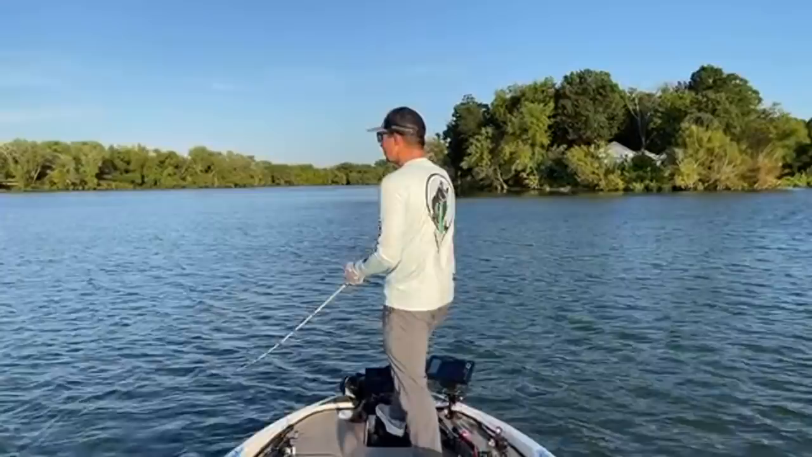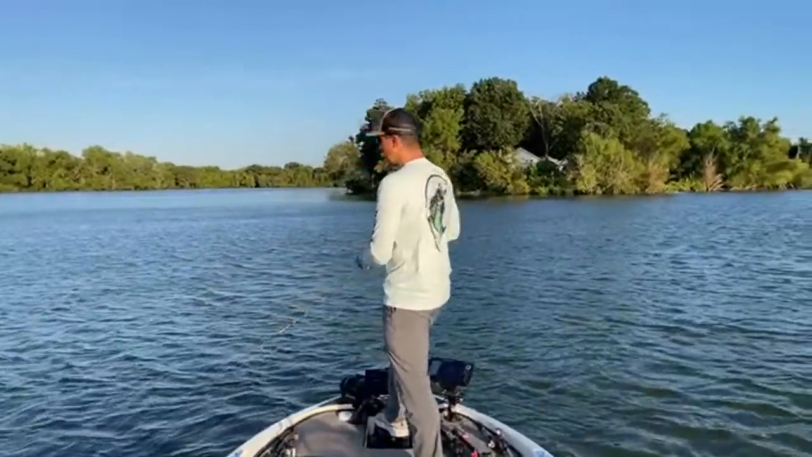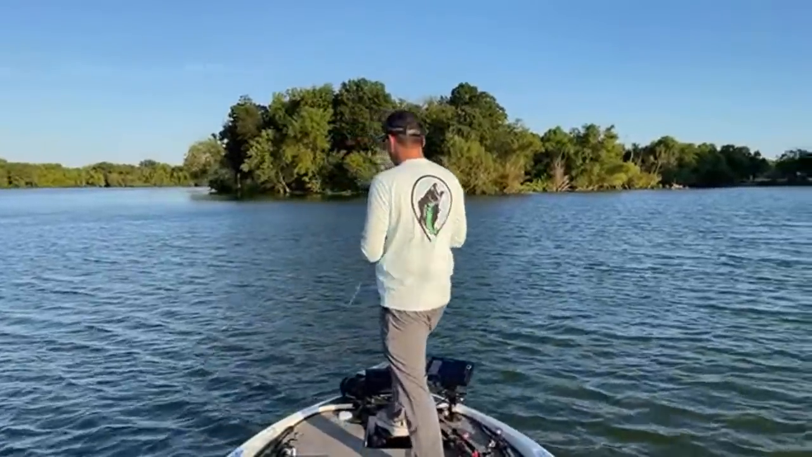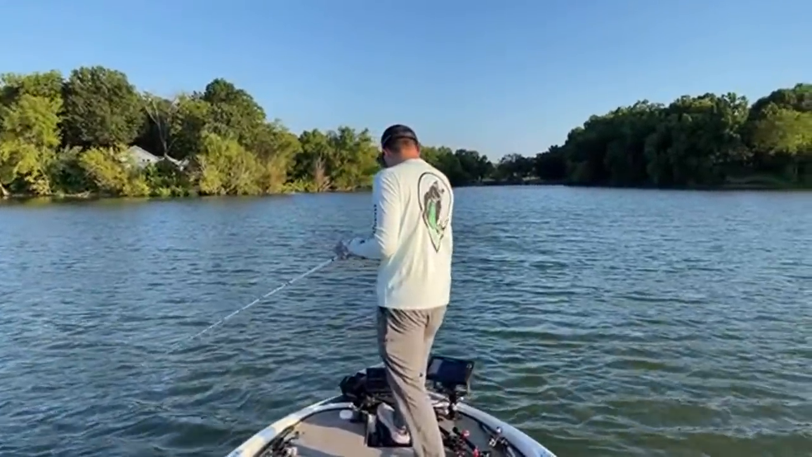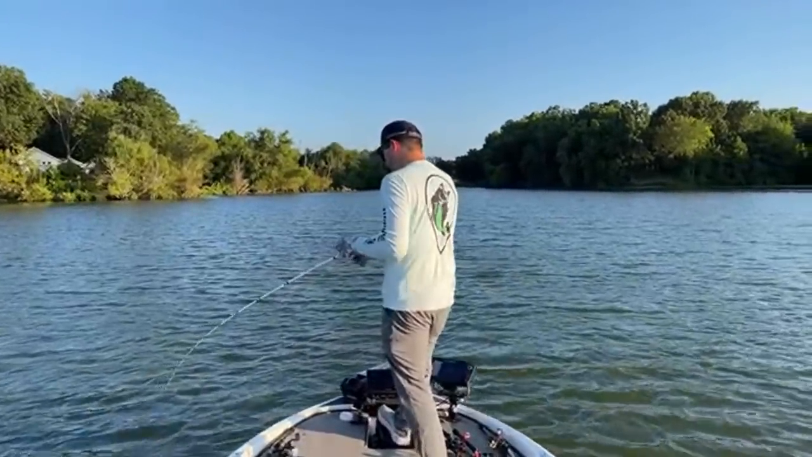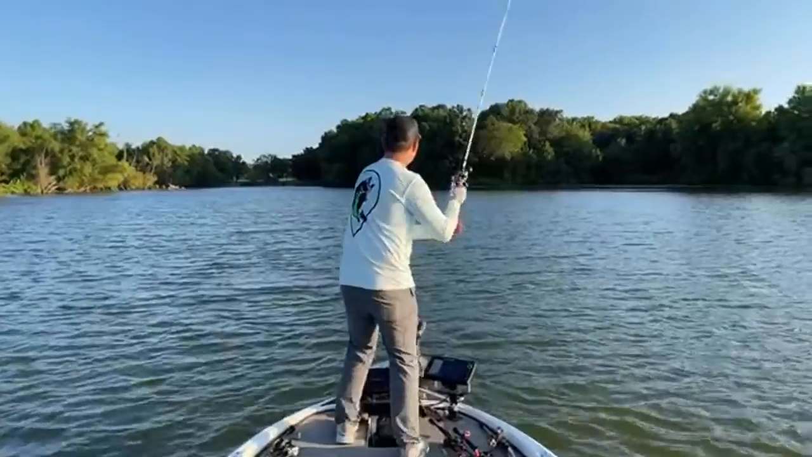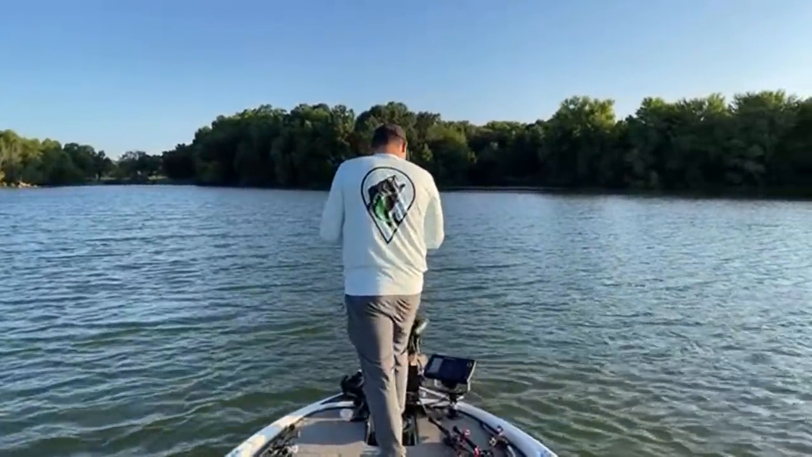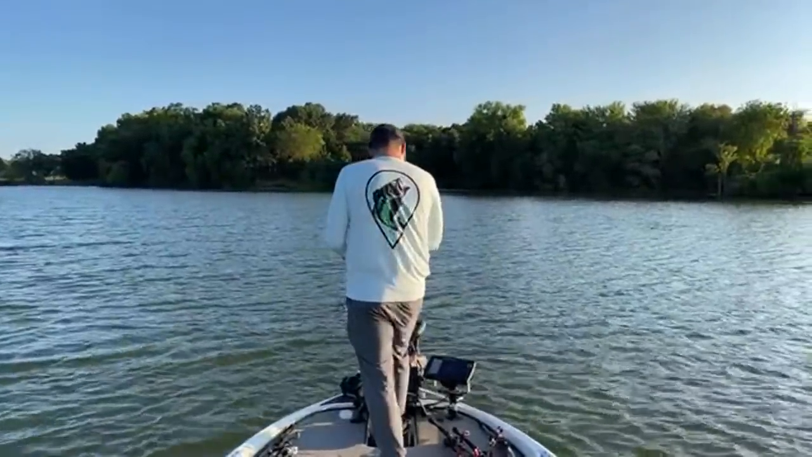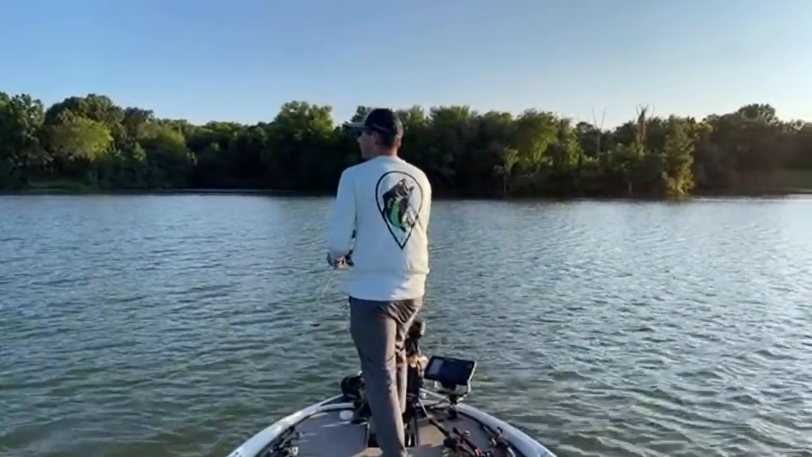When these fish are in this late August mode, I find that the ones you just kind of see roaming around are really tough to catch unless you can get exactly what they're feeding on. So I don't really bother that much. I like to focus instead on the hard cover, the hard brush, stuff like that. Maybe fire this crankbait across that brush, just one cast. See if a big one's down there and will eat it.